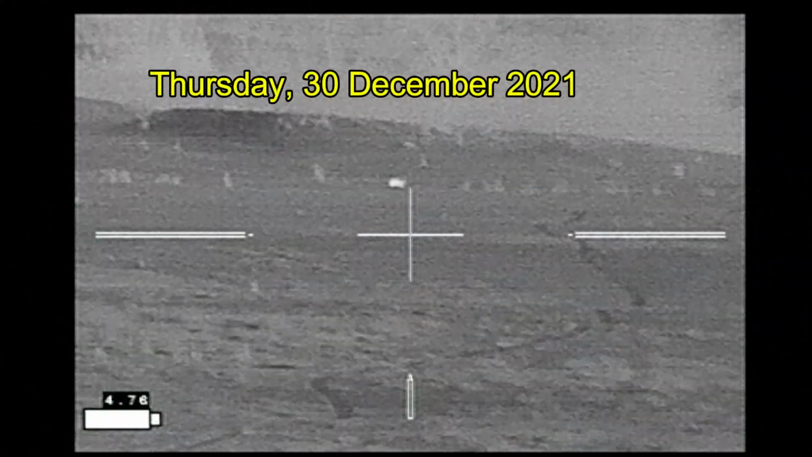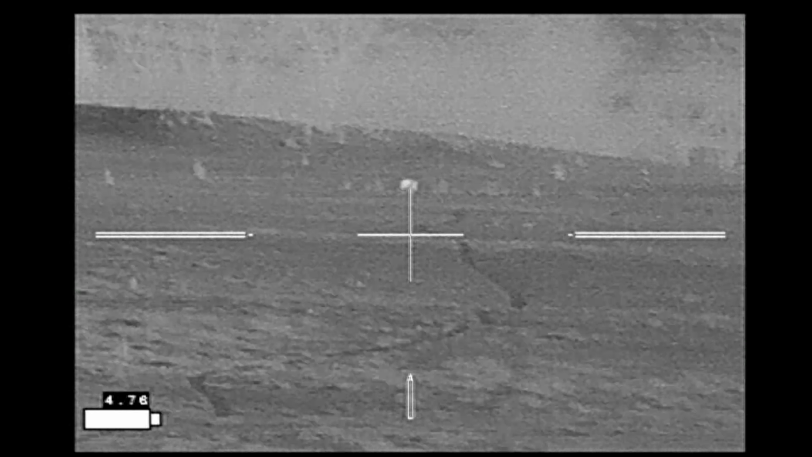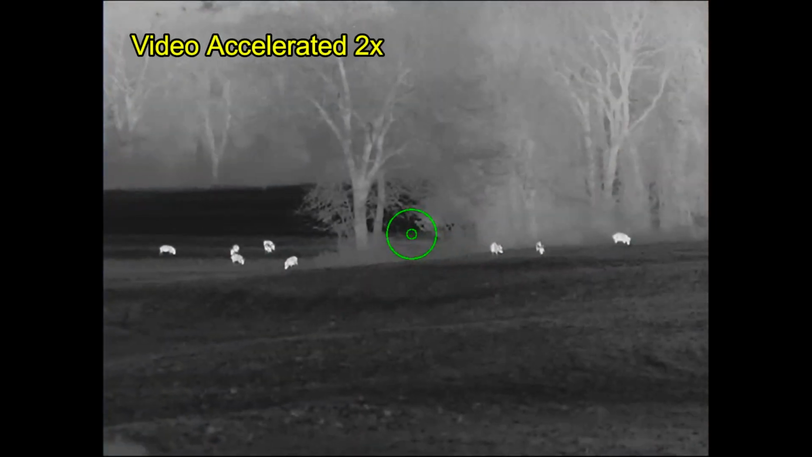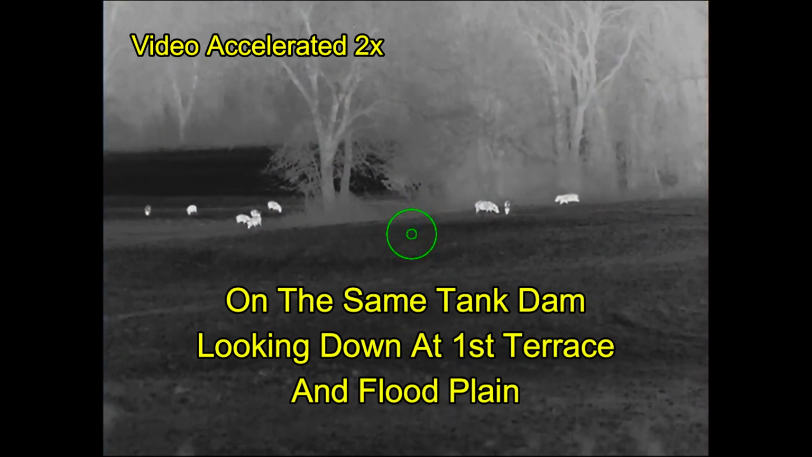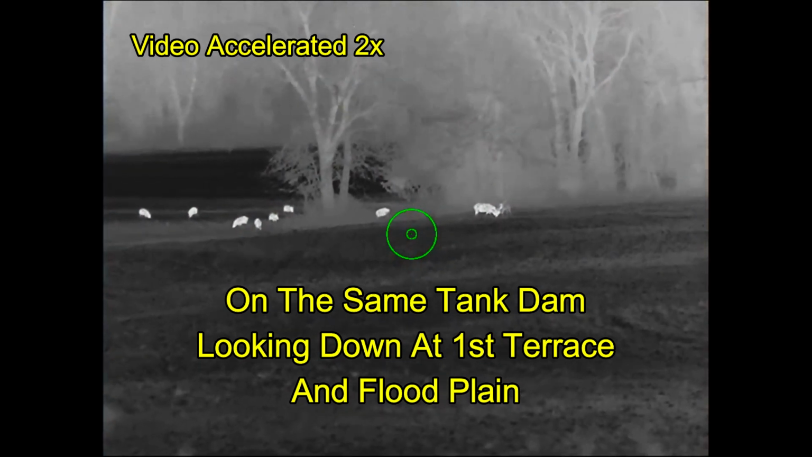That's 298 hogs down and recovered for the year, and here on December 30th, Ben has joined me, and we're having trouble getting on hogs. And then several hours into our hunt, we see a shooting star fireball that lit up the sky, and Ben says, hey, that's a good sign. 10 minutes later, we're on the tank dam, overlooking a sounder of hogs. They're down on the first terrace and also down in the floodplain.